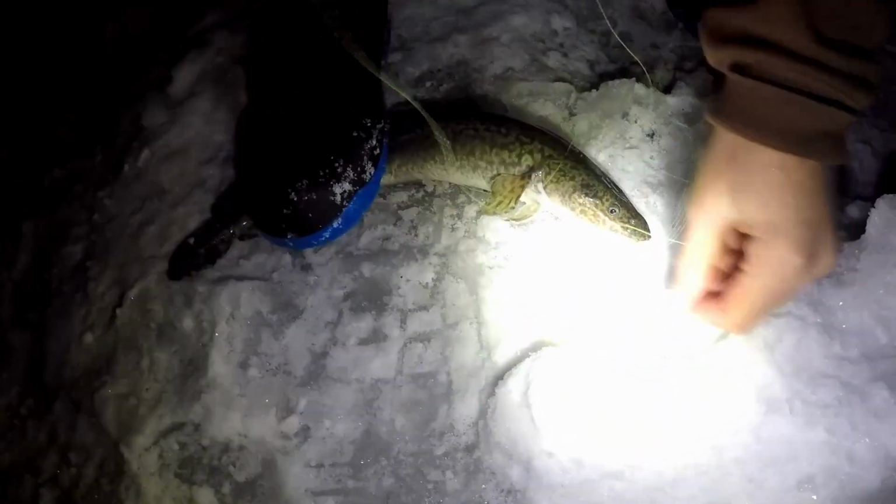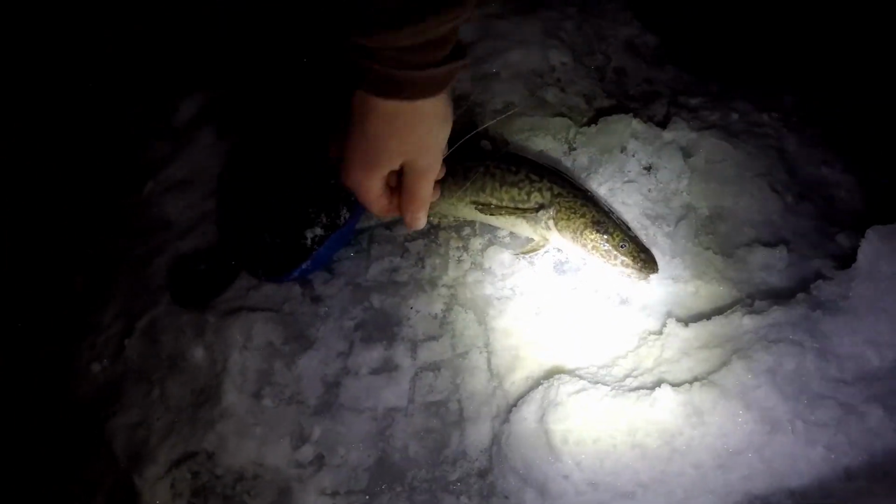Little GoPro 5 action here. Yeah, trying to hook another little one. Tiny baby one, probably the smallest I've ever got. This one. Not one bad though. Ling's a Ling, man. Now we're up to 8 fish.